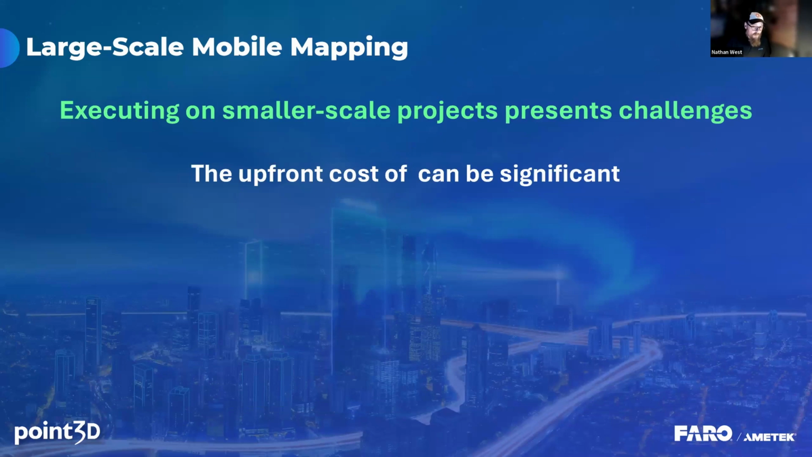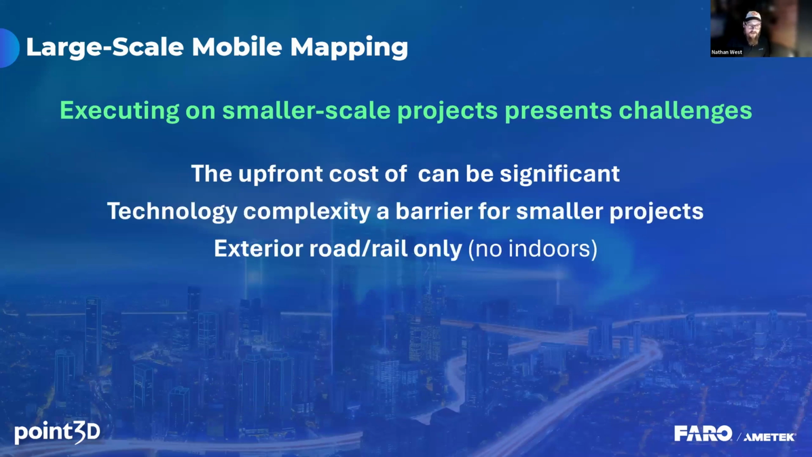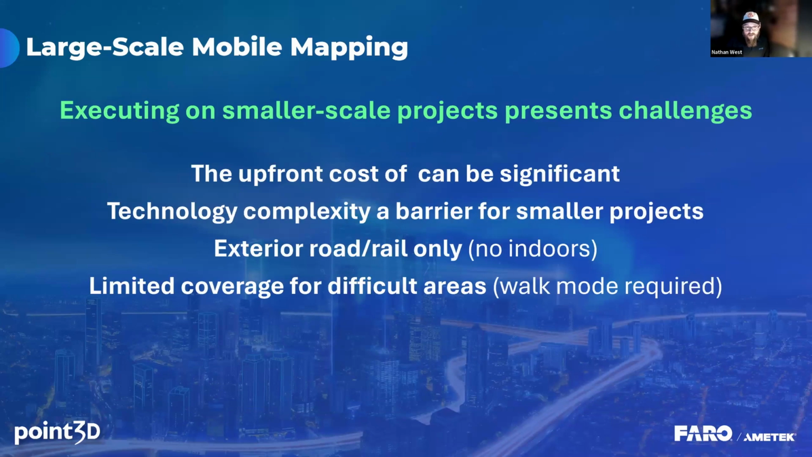Executing on smaller scale projects, your medium to small scale, presents challenges that include the cost, complexity, and physical limitations. It's just not practical for small scale projects to be using these huge, expensive train-mounted or large vehicle-mounted scanners.